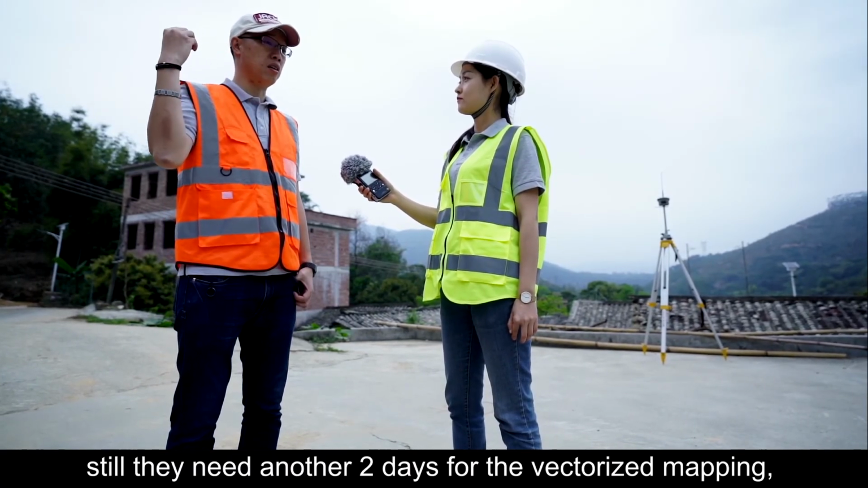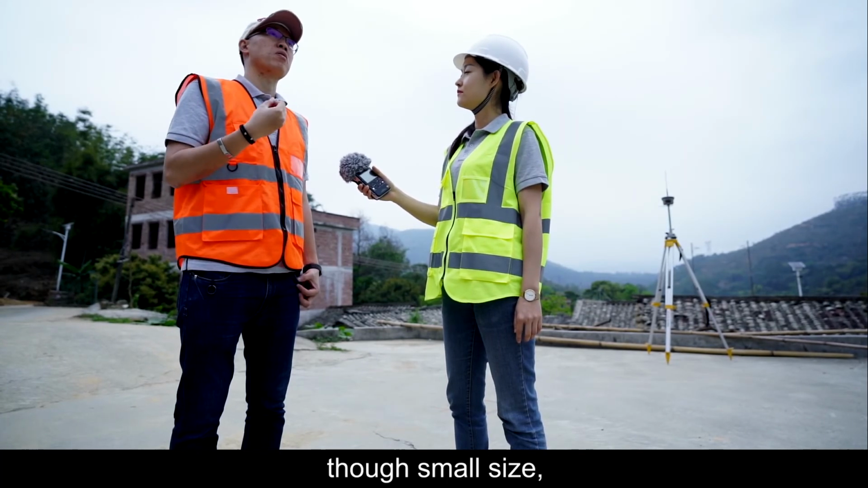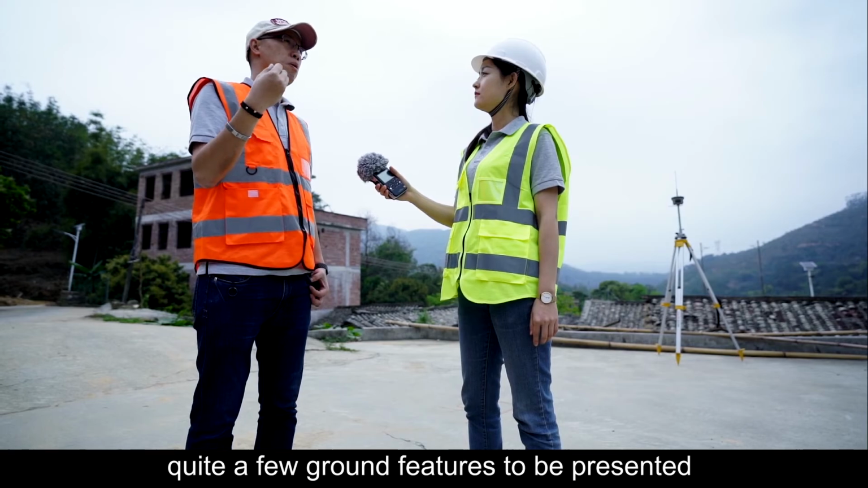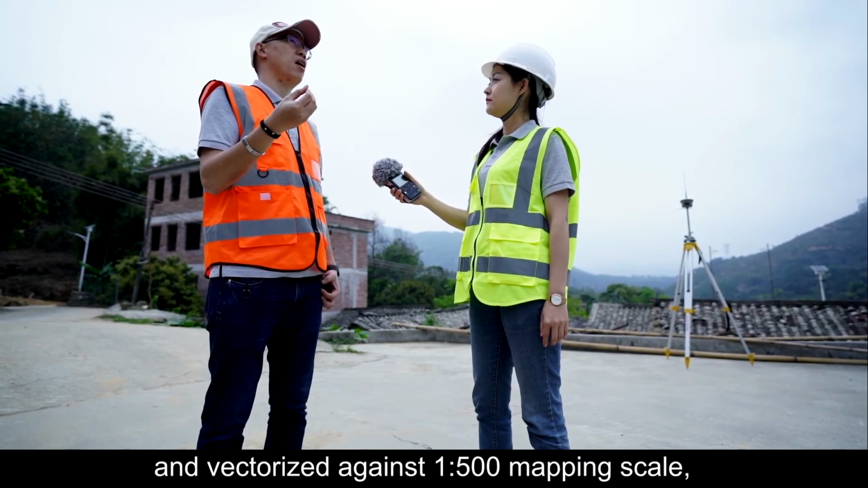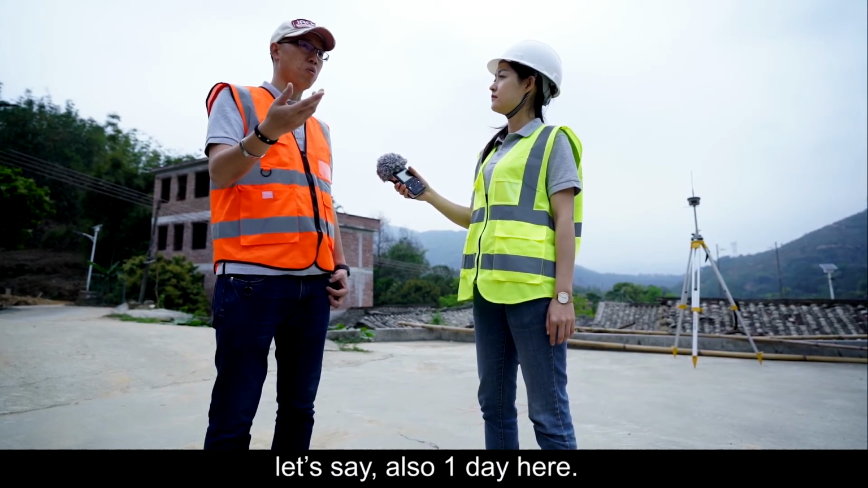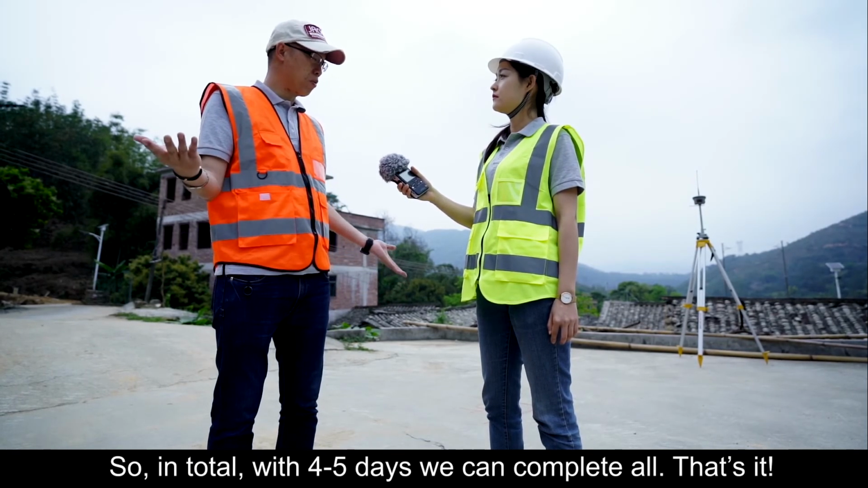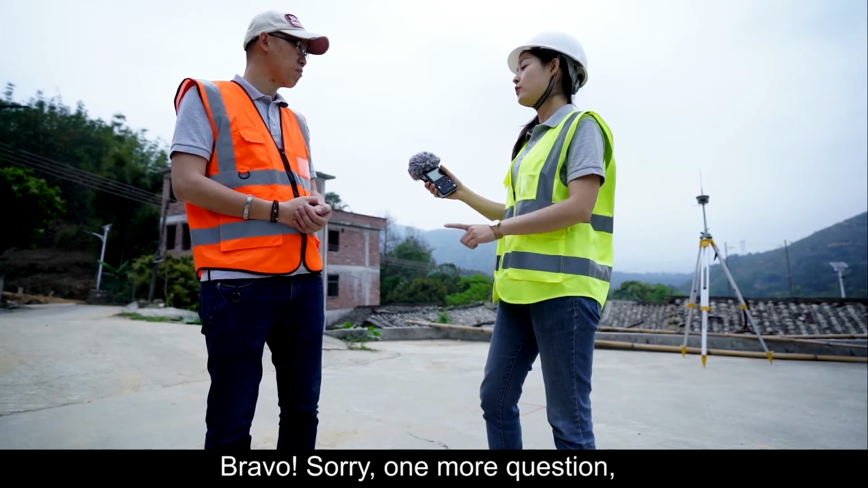Still, they need another 2 days for the vectorized mapping. Those small size, quite a few ground features to be presented and vectorized against 1 to 500 mapping scale, right? Let's say also 1 day here. So in total, within 4 to 5 days, we can complete all. That's bravo!